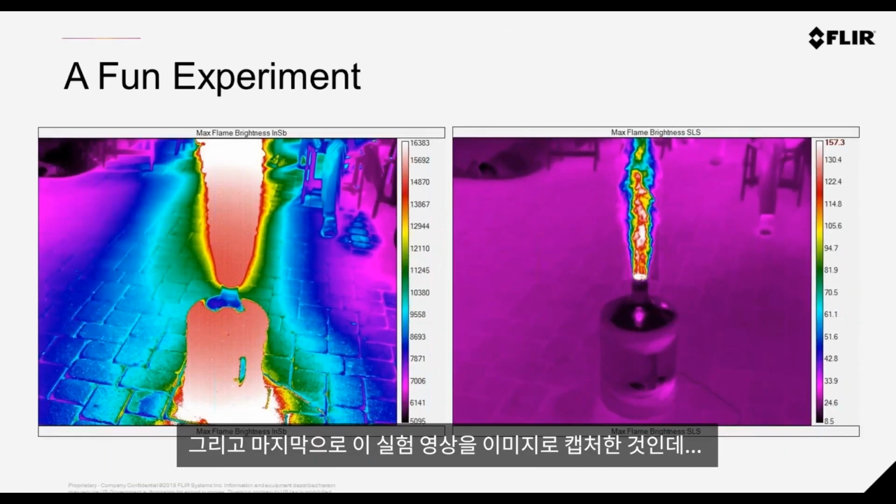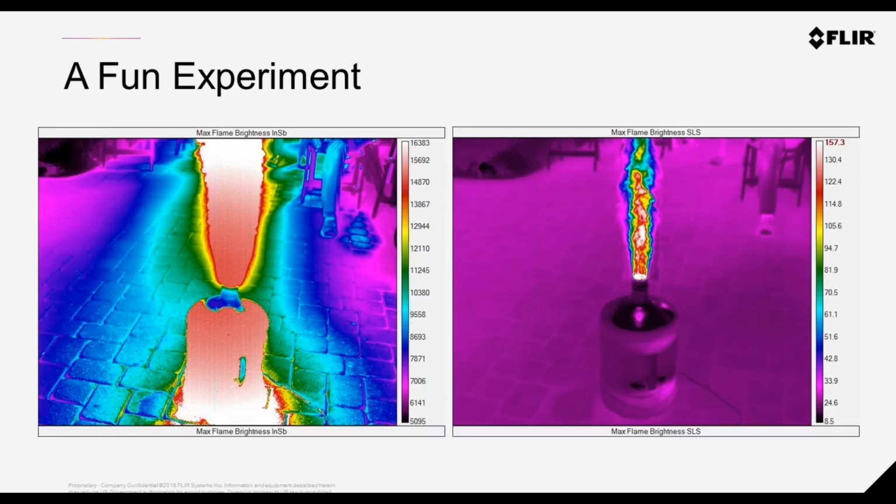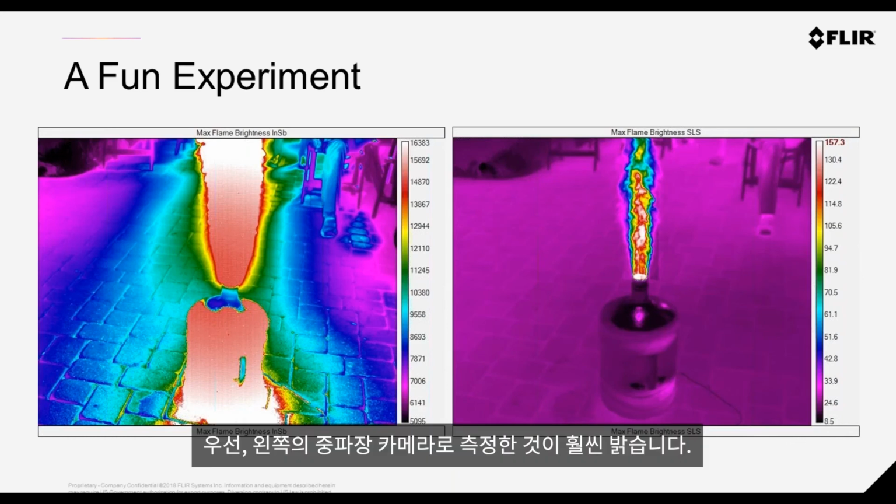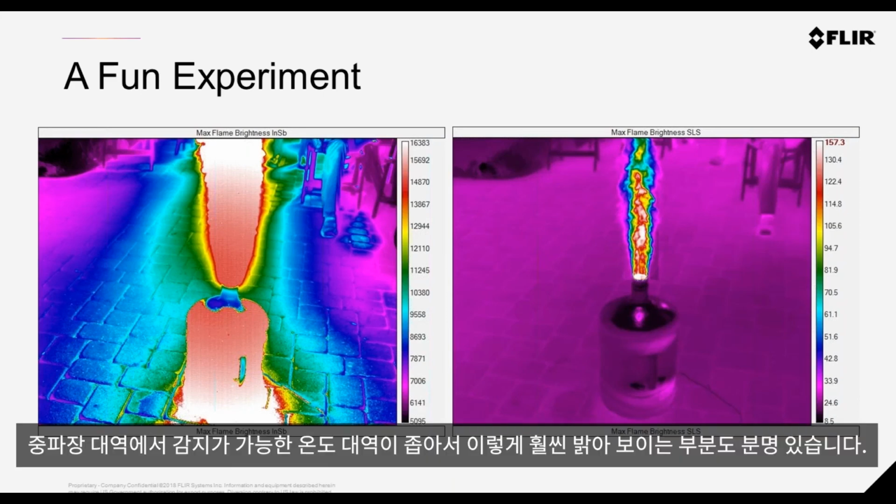And last but not least on this application, you see that the images when the flame is at its peak look a little bit different on screen. Firstly, the midwave on the left-hand side is much brighter. We have a lot of emission in water vapor and CO2 produced by the combustion process. But it's also the result of the smaller temperature range produced in the mid-band, with lots more sensitivity to temperature change.